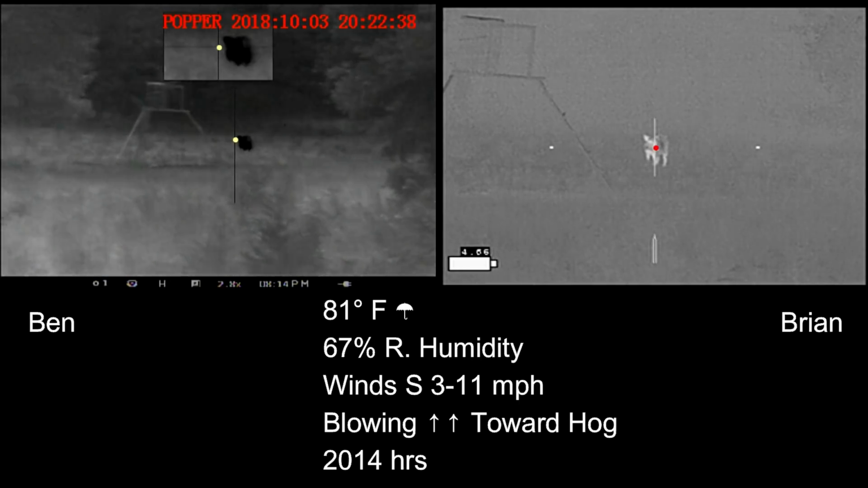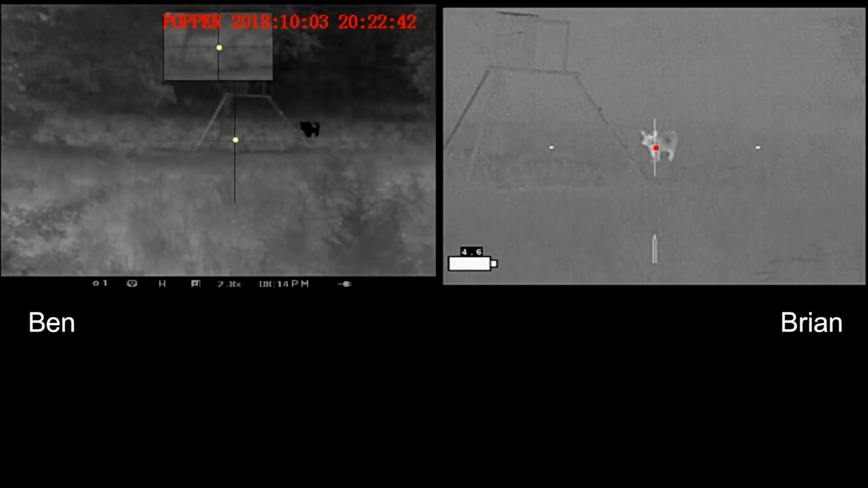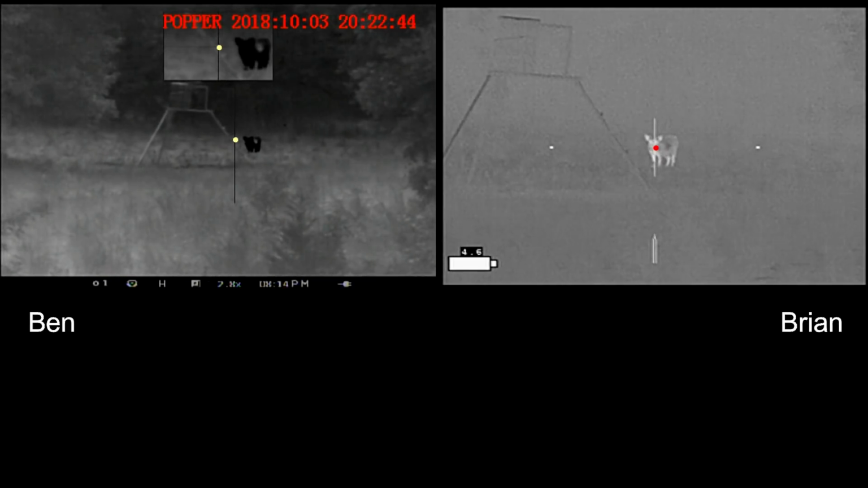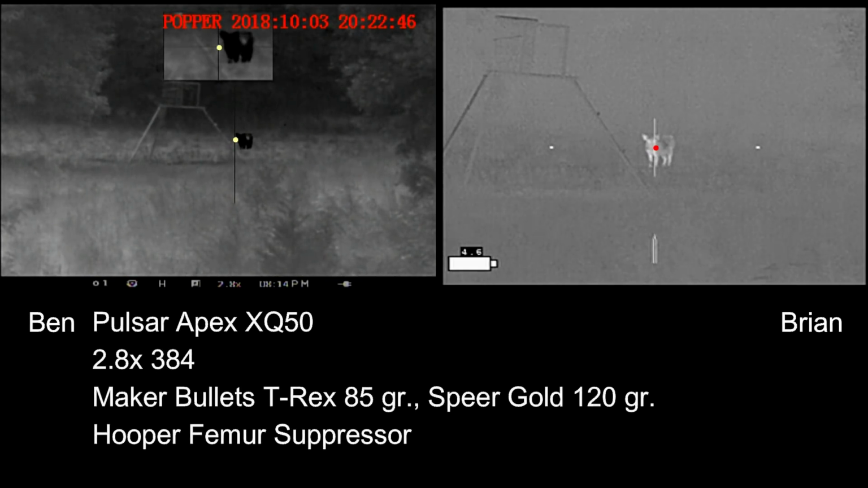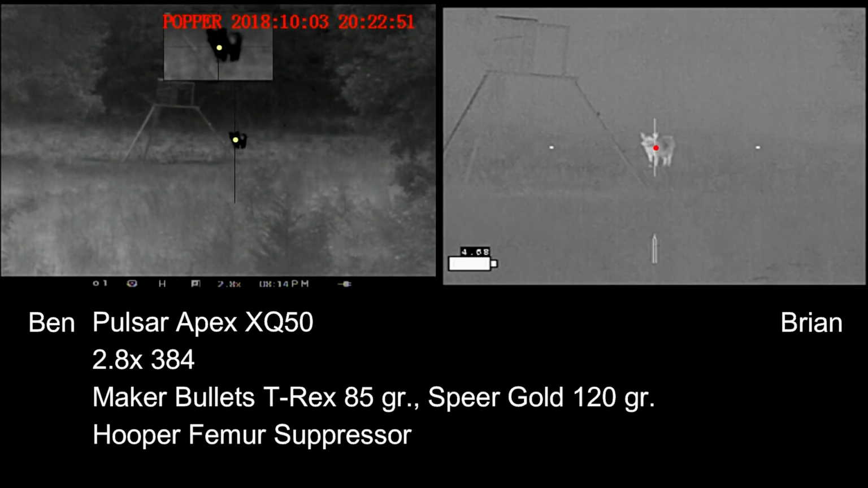This is the first sow that had come in, very skittish, sniffing the air. The wind is actually blowing towards the sow. We're not thinking she's going to stay around. So we make the decision that if she takes off, we're going to go ahead and shoot her.